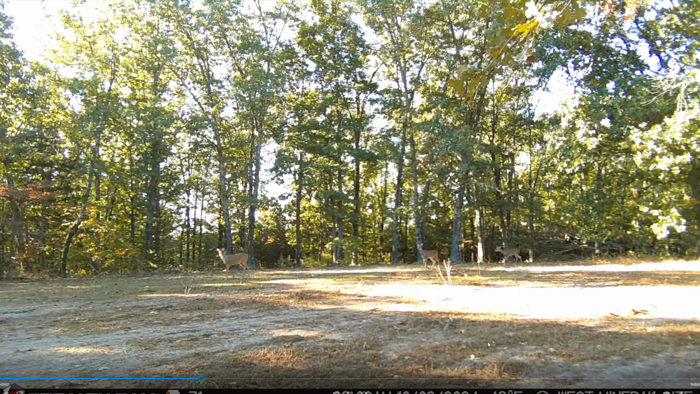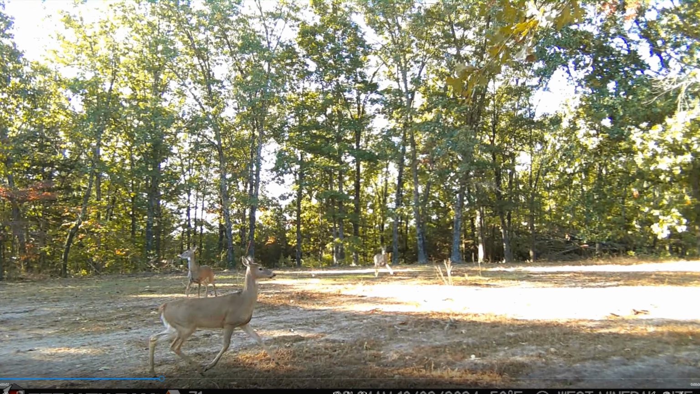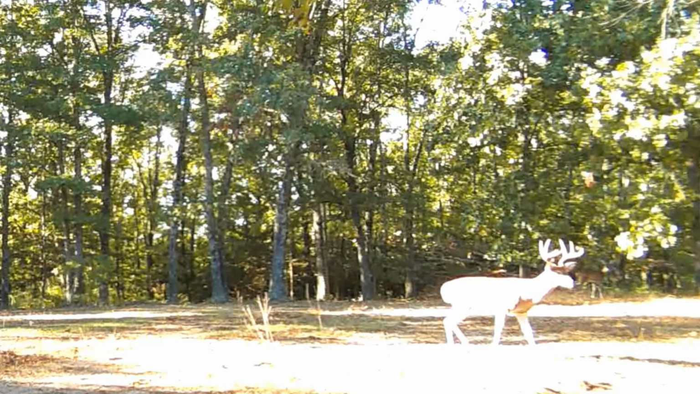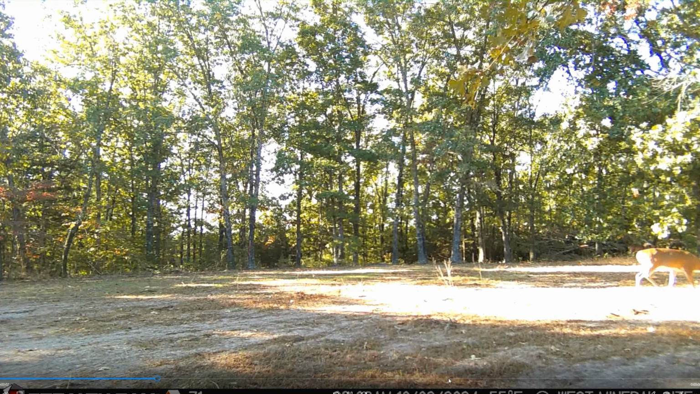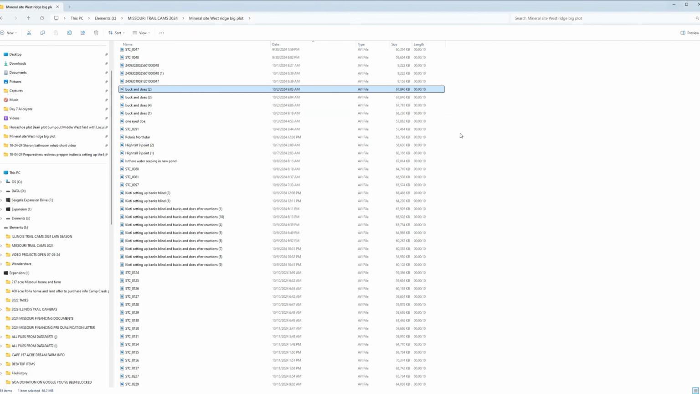Here we got some daylight action. This was a little bit earlier in the month. Again, you could see the green. There's a buck in the background there. I mean, man, this would be such an incredible food plot. I mean, if Mother Nature wouldn't have droughted us out, this would be beautiful. But it will be, I guarantee it, because I just replanted it yesterday.